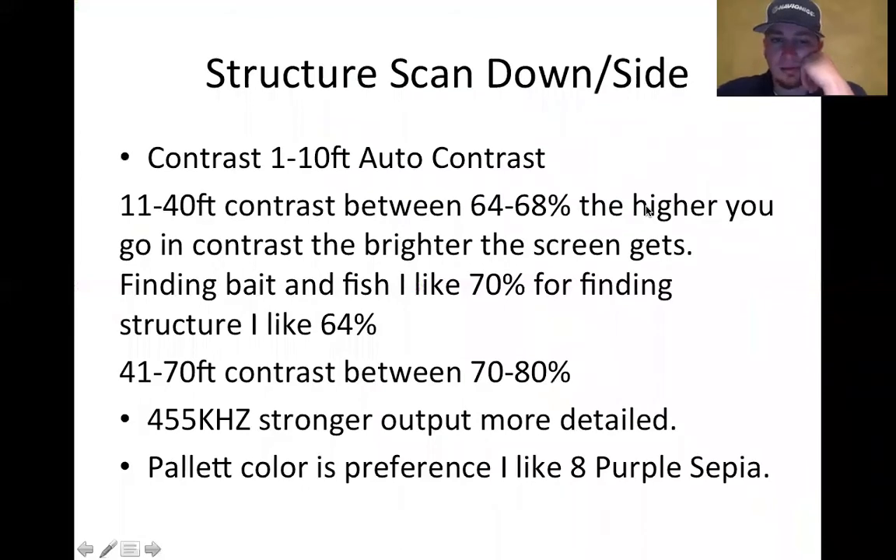Alrighty. So this will be the Mighty Structure Scan. And I got some screenshots after this to show you too. This is always a struggle right here. This is a big thing.